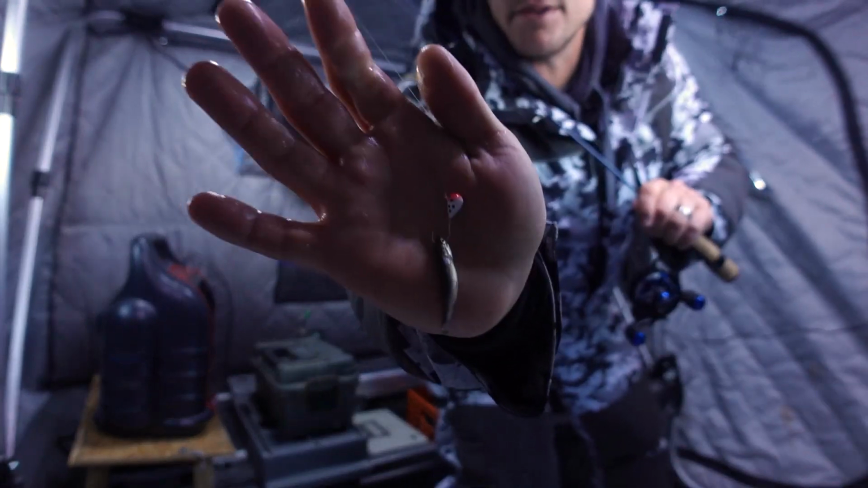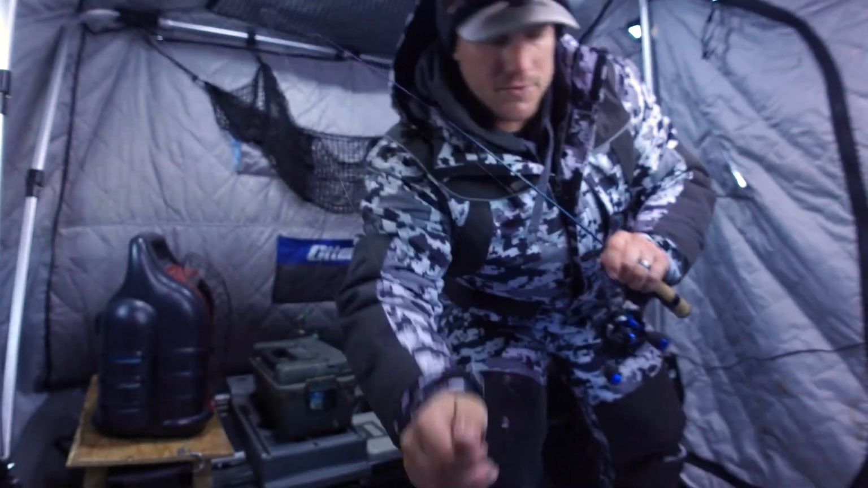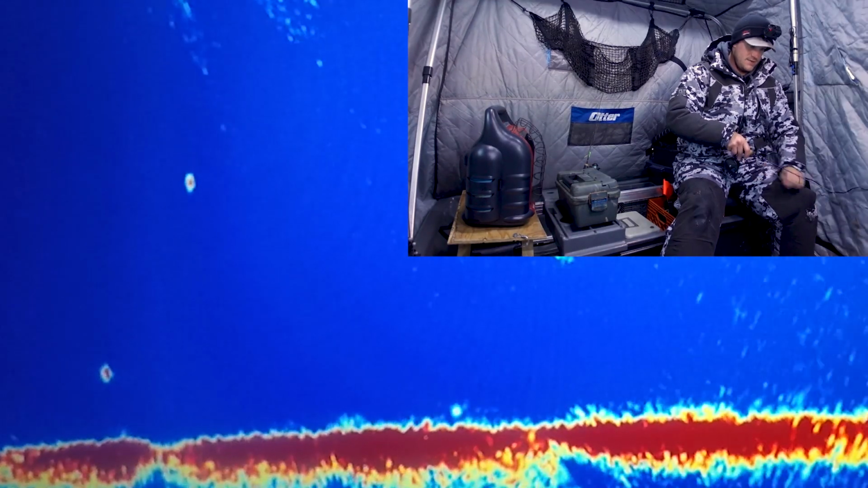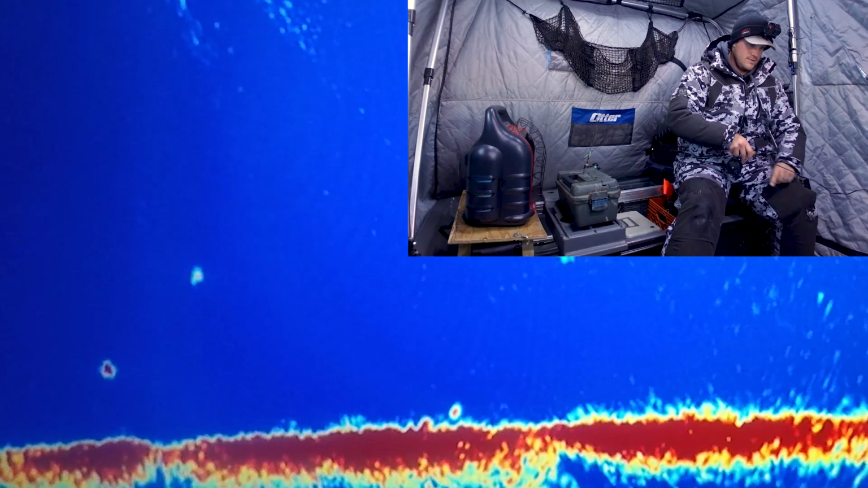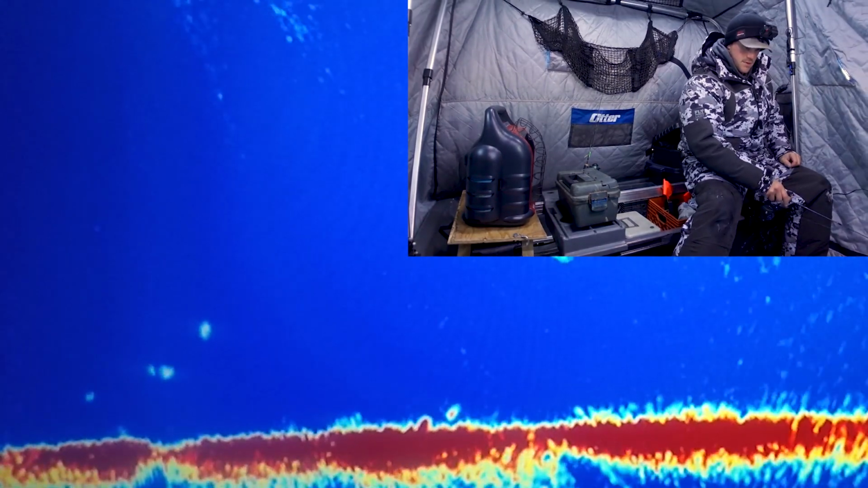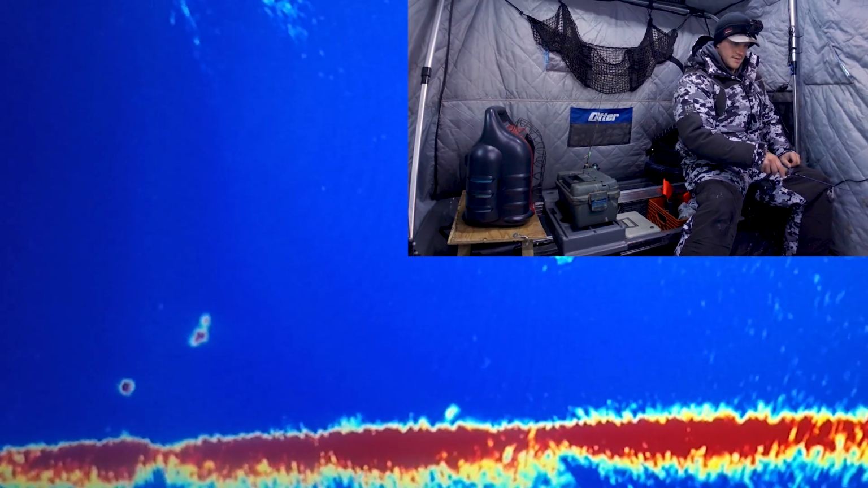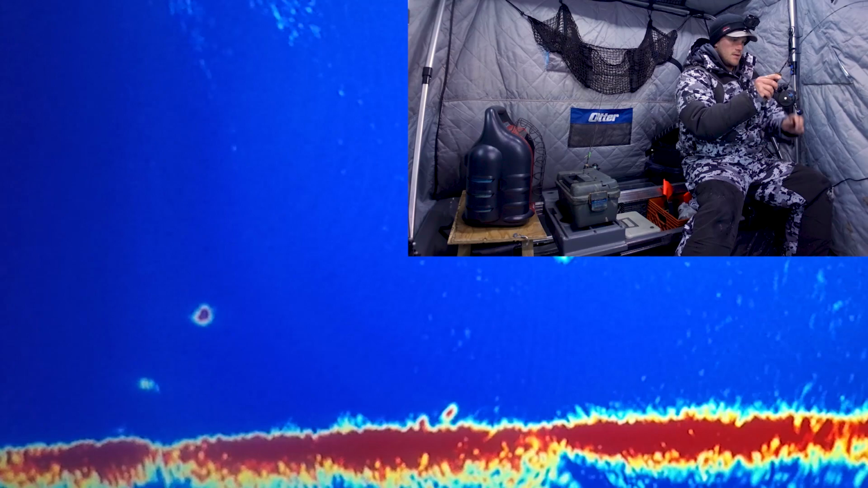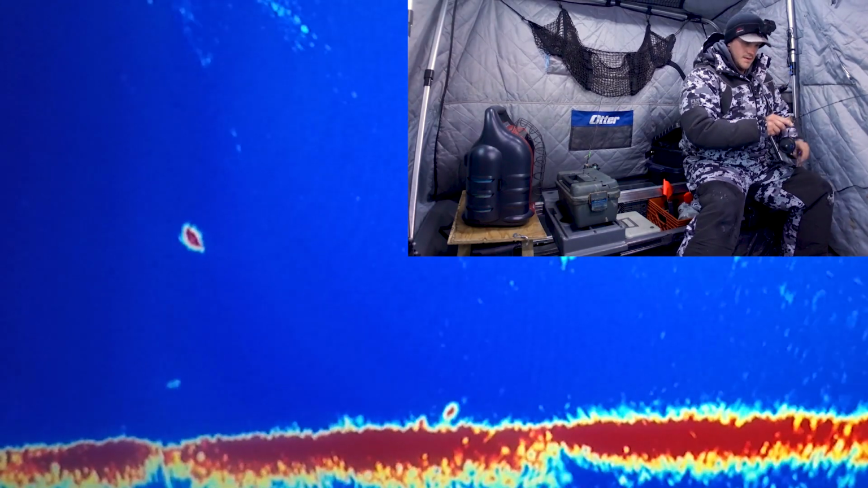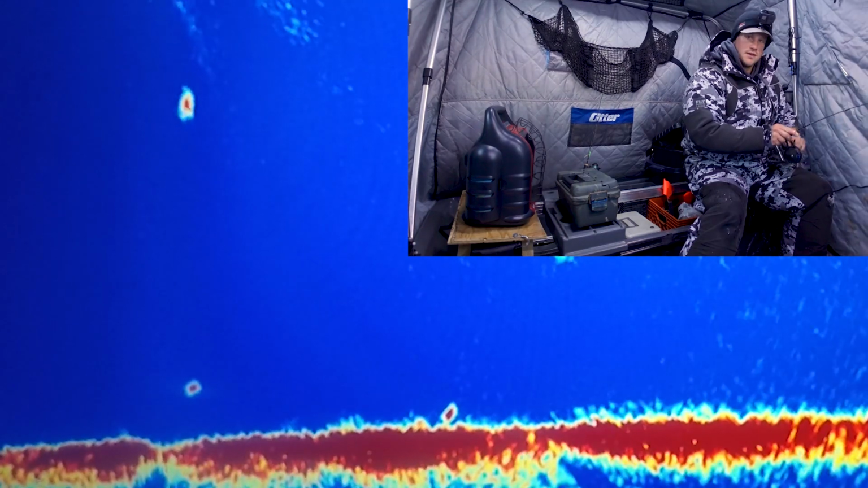That one was just on this tungsten jig with a crappie minnow. Actually, there's another one down there, it looks like. Oh yeah, this one might come in already. Oh yeah, he's a little more fired up. There we go. They're a little bit more scattered, a little bit more spread out.